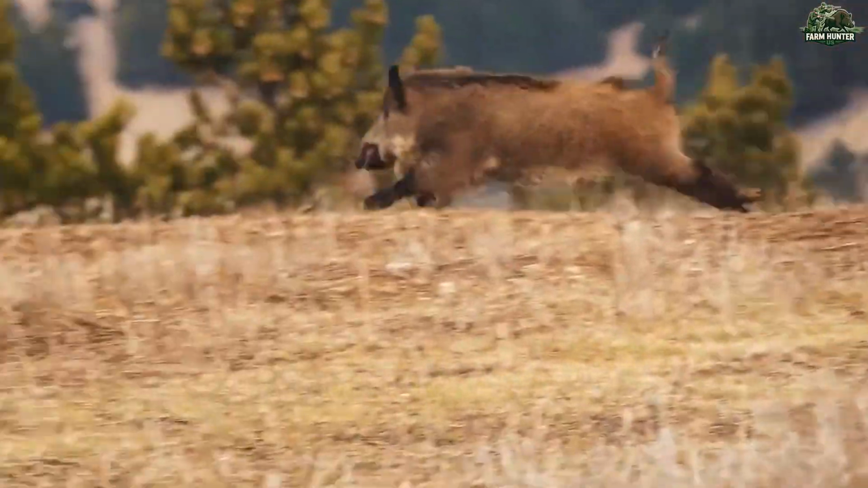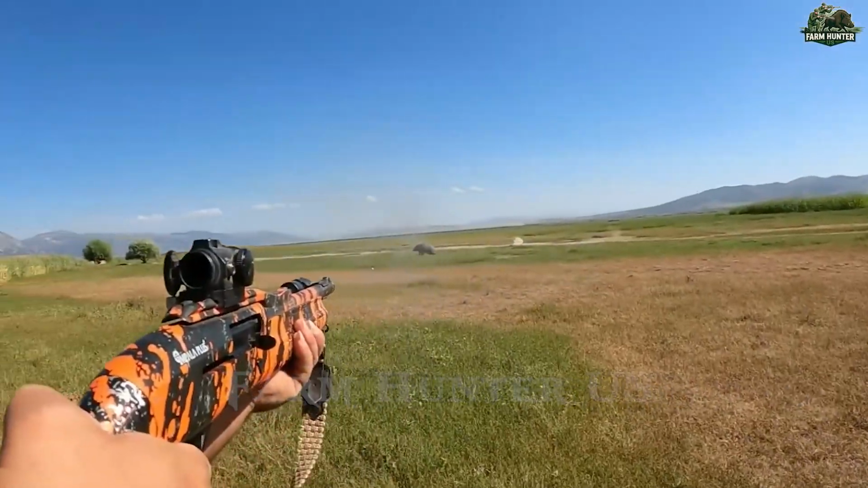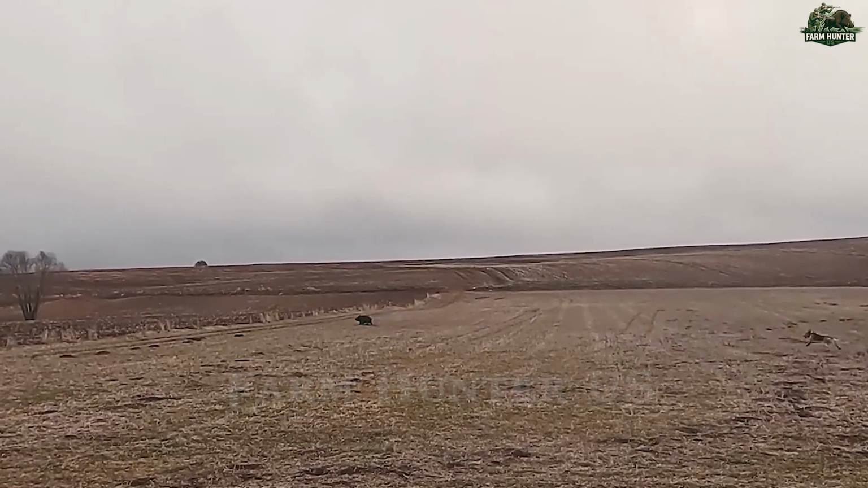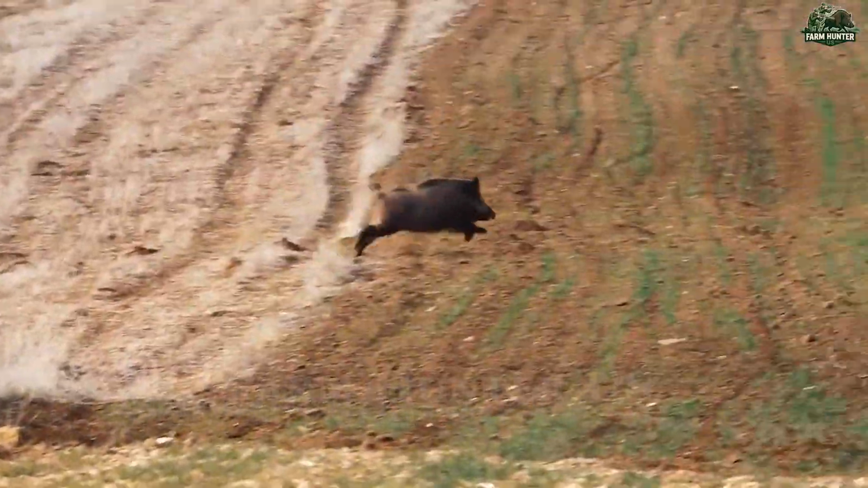Despite their numbers, these animals are cunning. They've grown more cautious, more evasive. Every shot fired makes the next encounter harder. By nightfall, our bodies were aching and our minds dulled by exhaustion. We retreated to rest and regroup, because tomorrow, the battle continues. And in a place like this, the wild never truly sleeps.